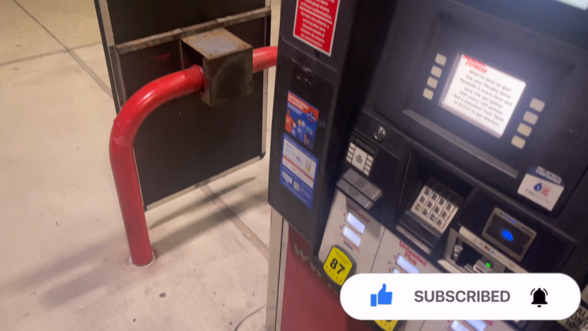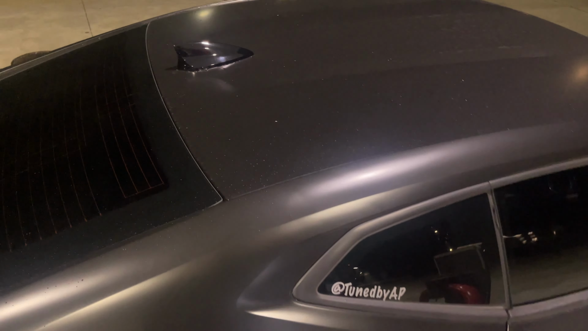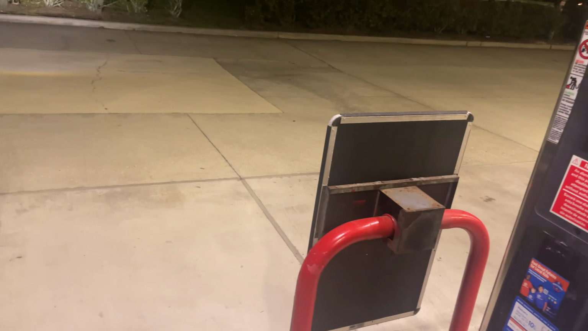Late night drive. Gassing up a little bit. Want to waste some gas for y'all boys and girls. Mainly boys, you know what I'm saying? Come out here at night, trying to look for that pack. So, let's see what we can do. Let's see what we can find.